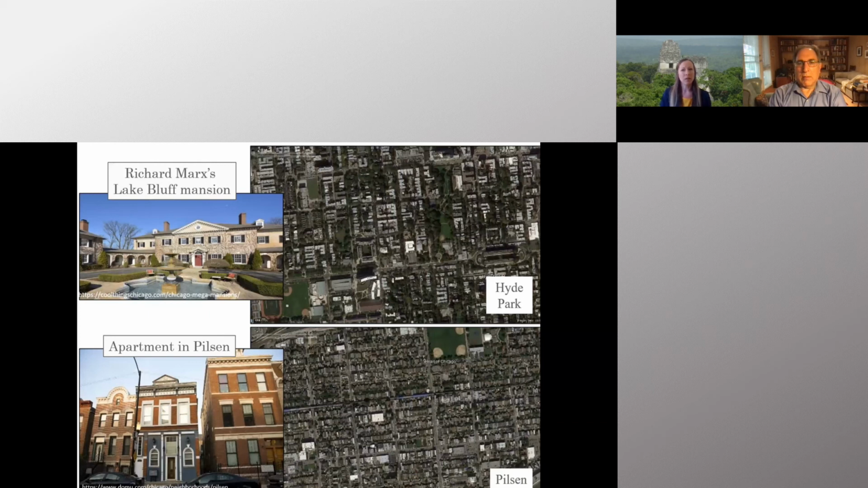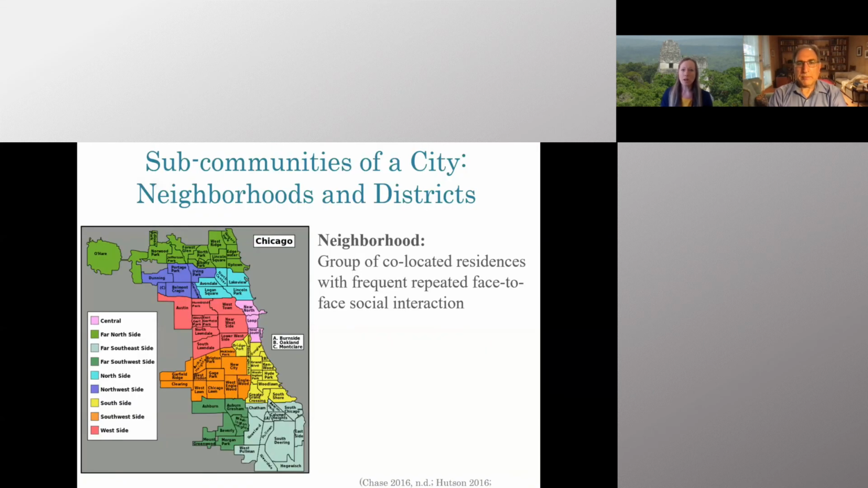The houses are a little bit larger, and the houses are spaced apart a little bit more. So what are neighborhoods and districts? We define neighborhoods as a group of co-located residences with frequent and repeated face-to-face social interactions. On this map of the Chicago neighborhoods, here's Hyde Park, and Pilsen is located down in the Lower West Side neighborhood. And neighborhoods make up